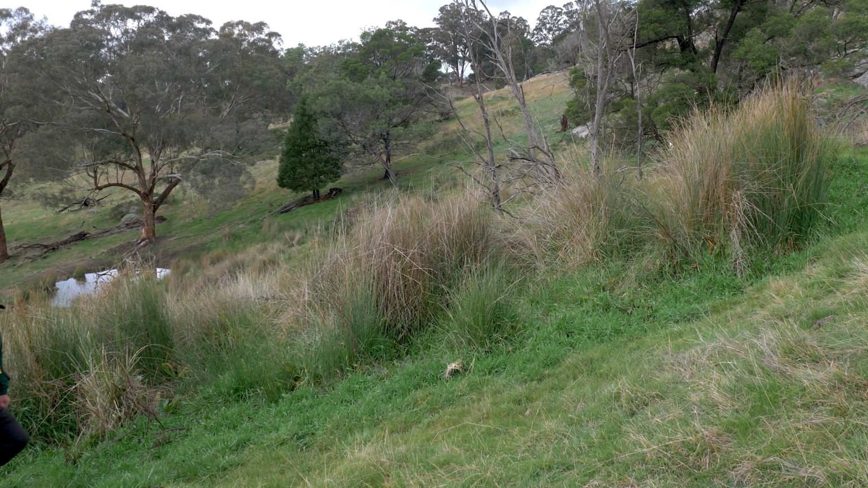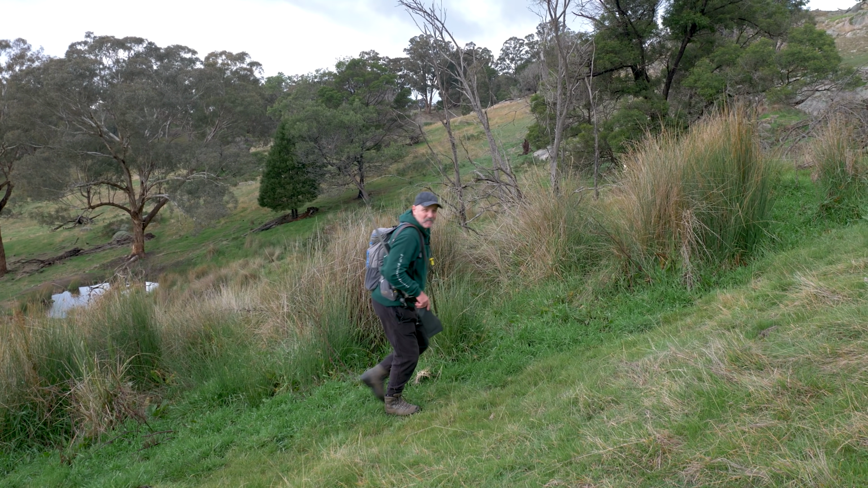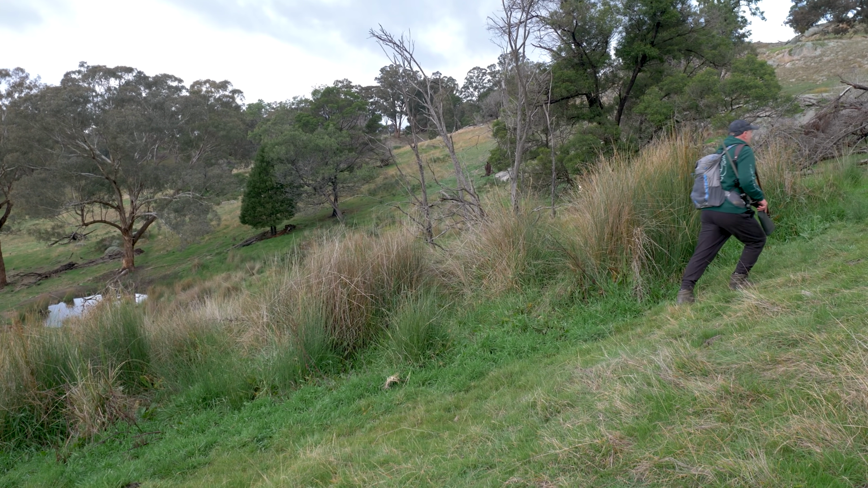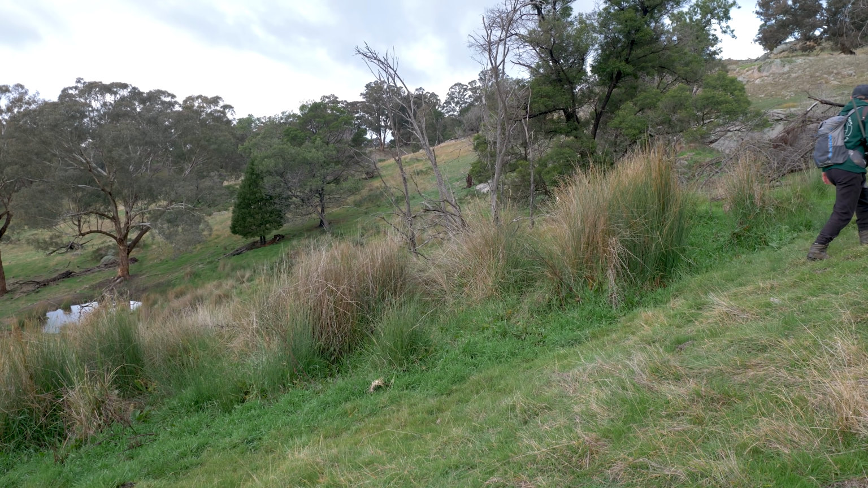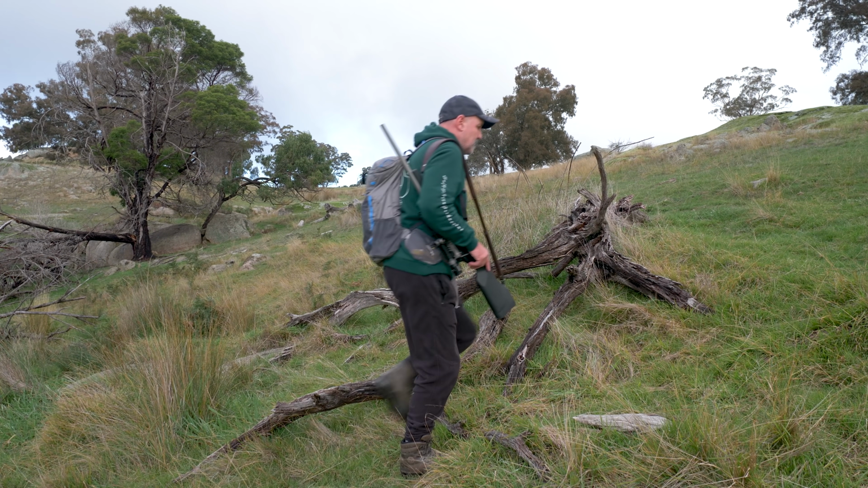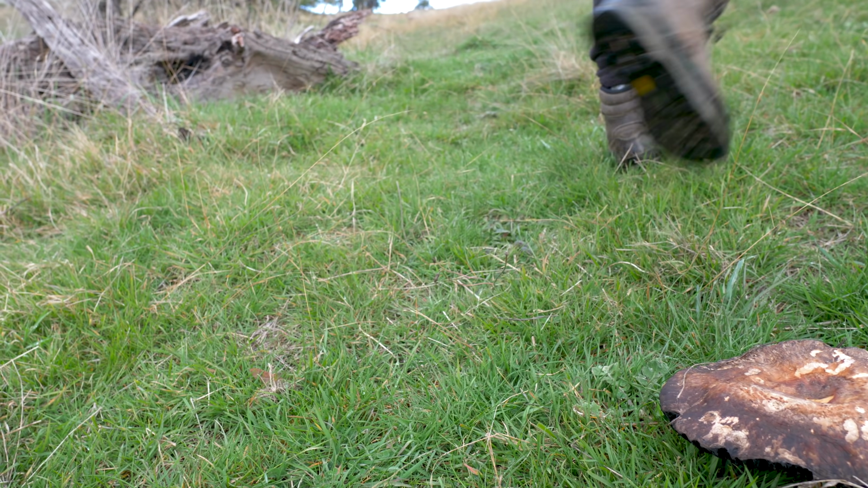Well, I was hoping something would make a liar out of me and just bolt off on me. I was ready to drop the camera, just grab the little rifle and have a go. But not the case. So we'll crest this hill, get up over the top here, reassess the wind, and probably have our first whistle.